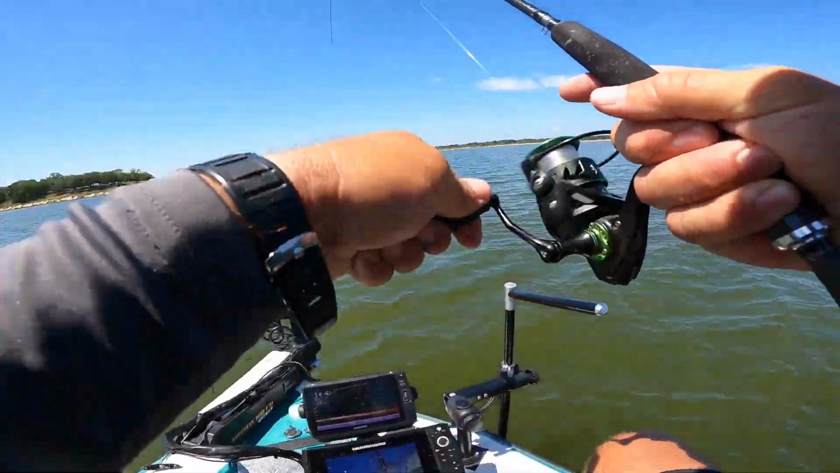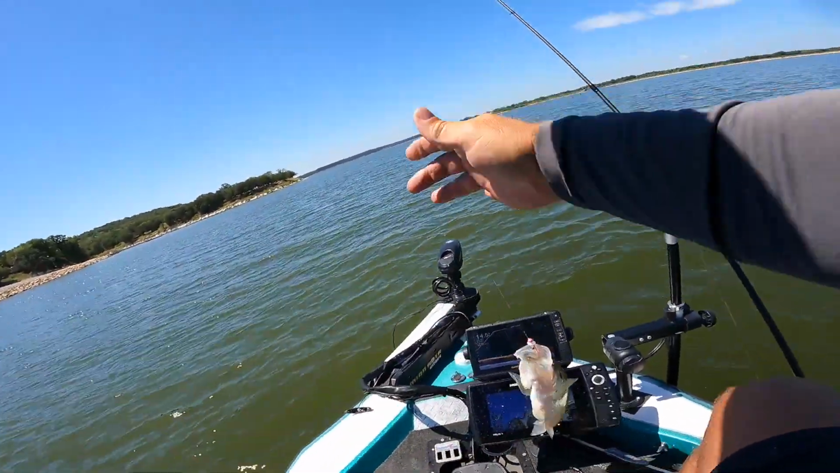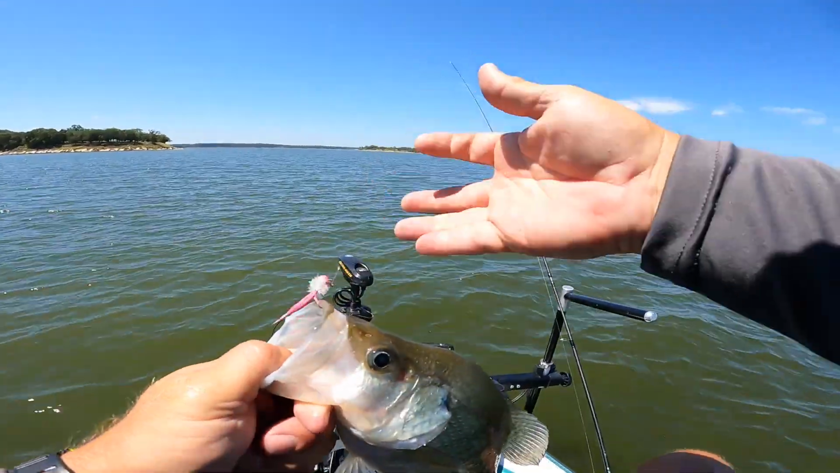That's a big one, guys. That's a big fish. I hope I can get him into the boat. Oh yeah, that's a big one. That's a dog. I knew that was a big one. Woo, that's a dog. Dog on a hand tie.